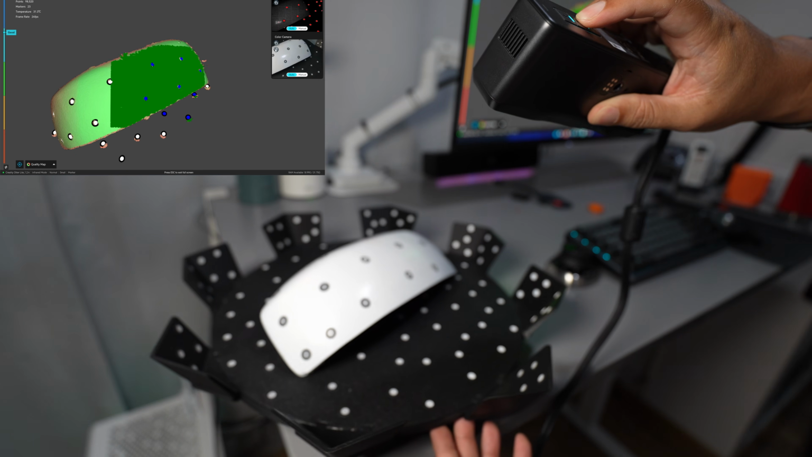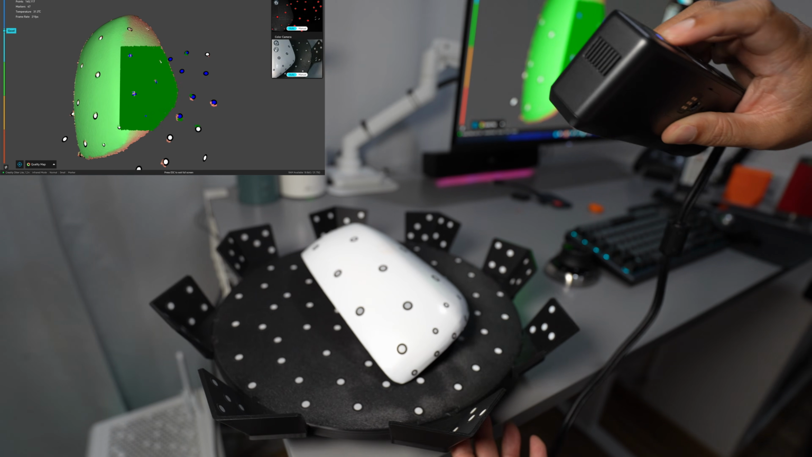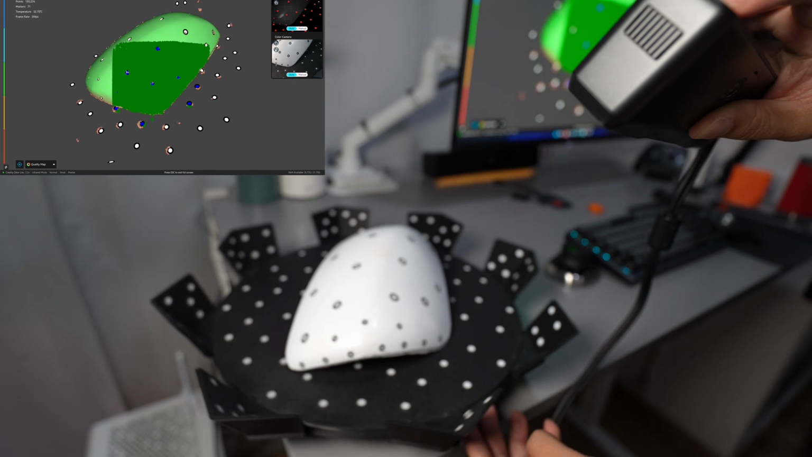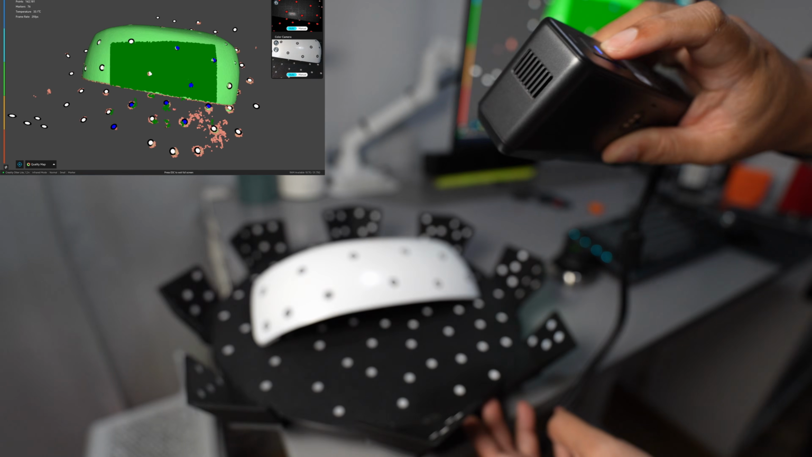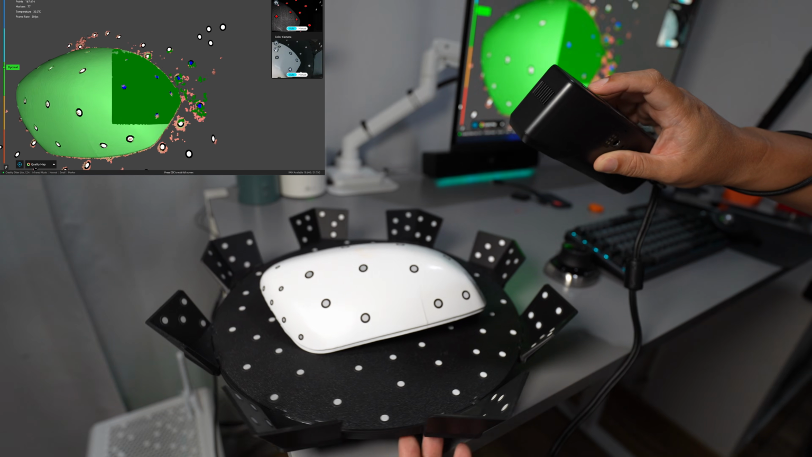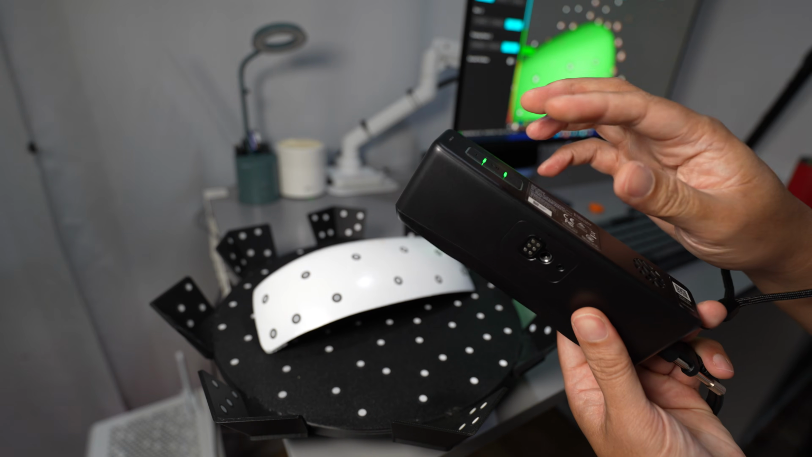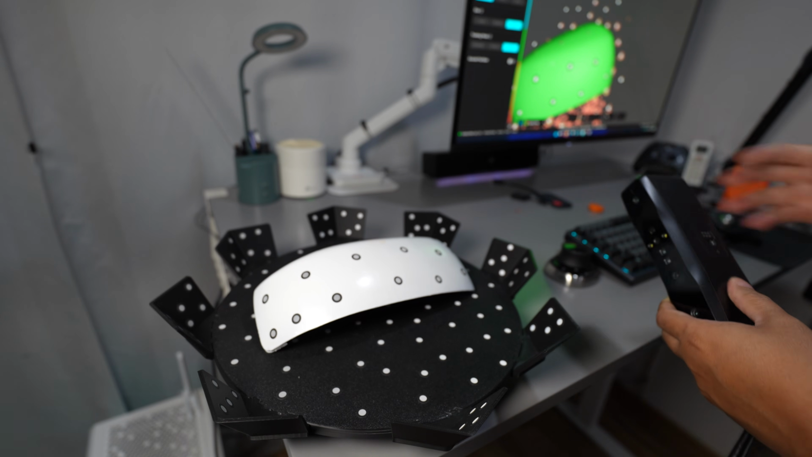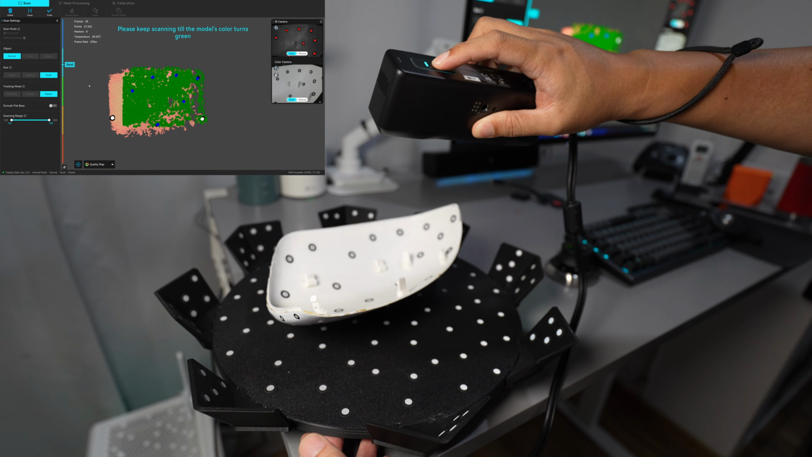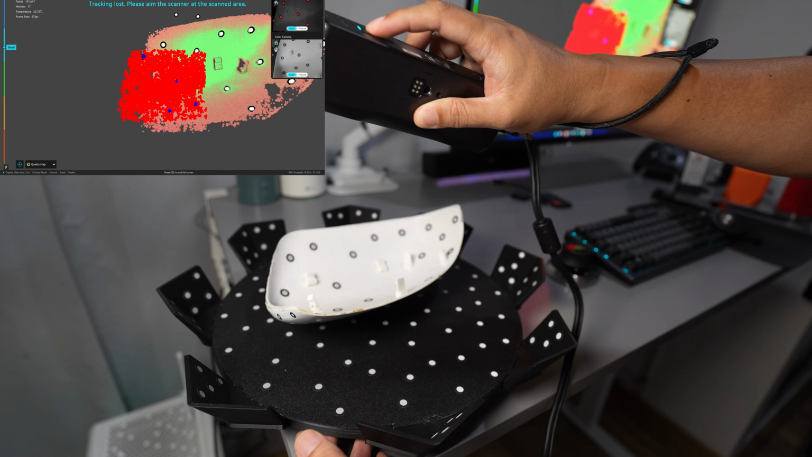So tracking is good. It's much better than when I first reviewed it. Yeah, tracking with the Otter Lite is good. And the button is more responsive than the Otter original. Okay, tracking is good.